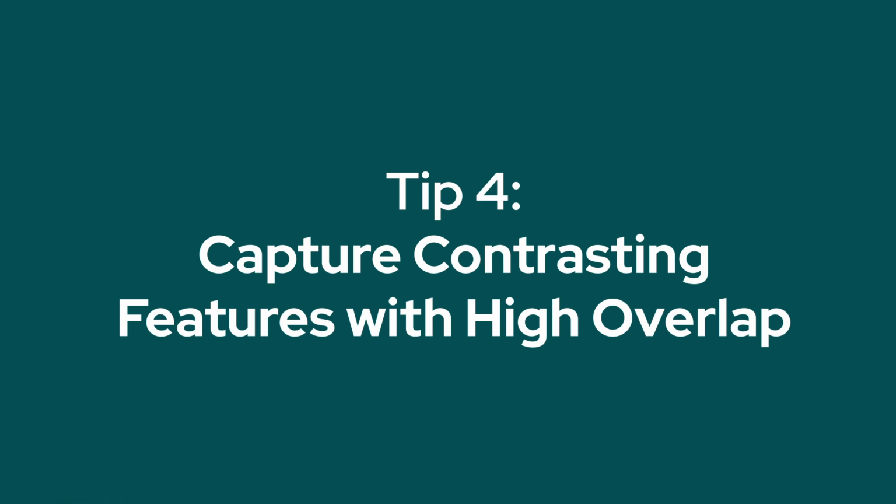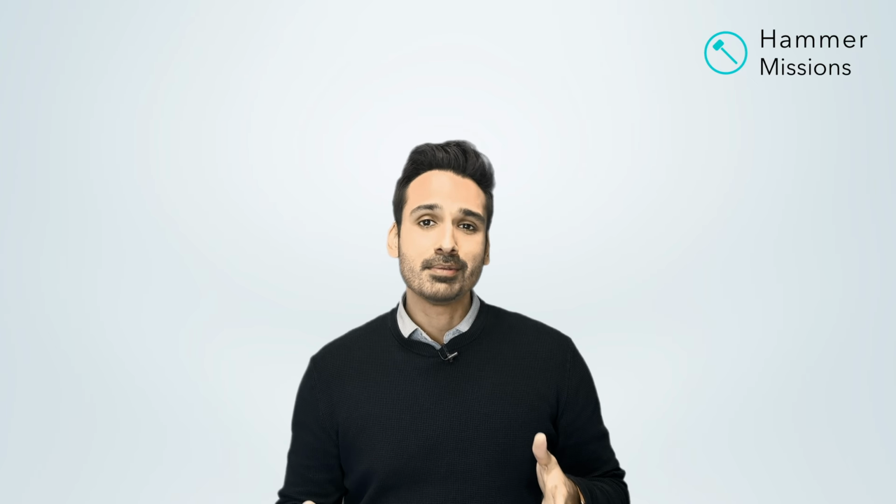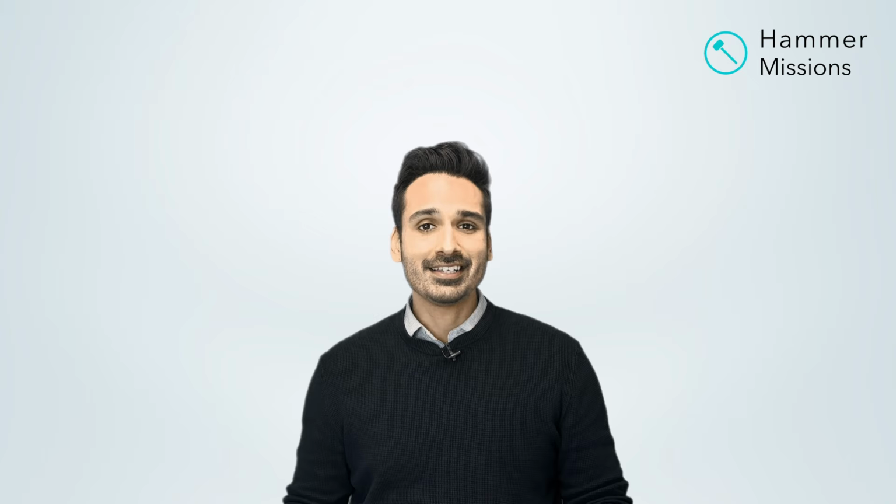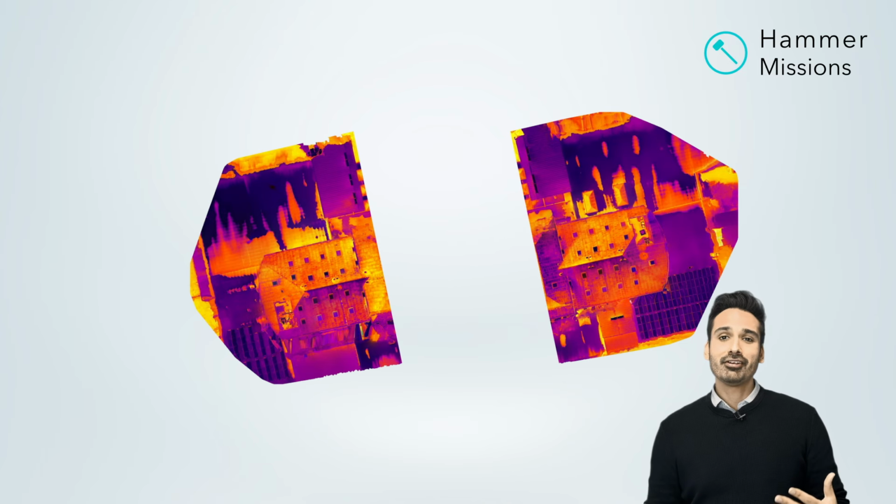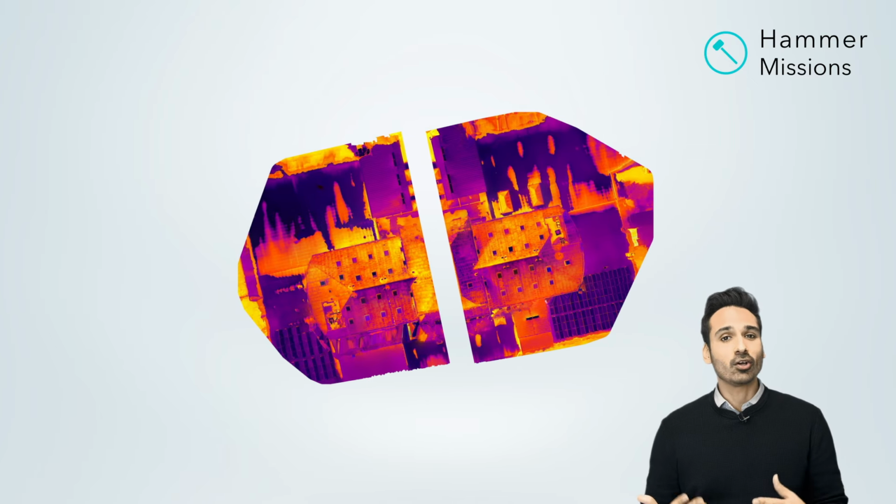Tip number 3 is to look at capturing contrasting features with high overlap. So thermal data can be a bit difficult to stitch together, especially if you're trying to put together 2D maps and 3D models. And one of the things you have to bear in mind is that when it comes to stitching together thermal data, a lot of it is based on photogrammetry, and photogrammetry really requires features in the scene to have different contrast.